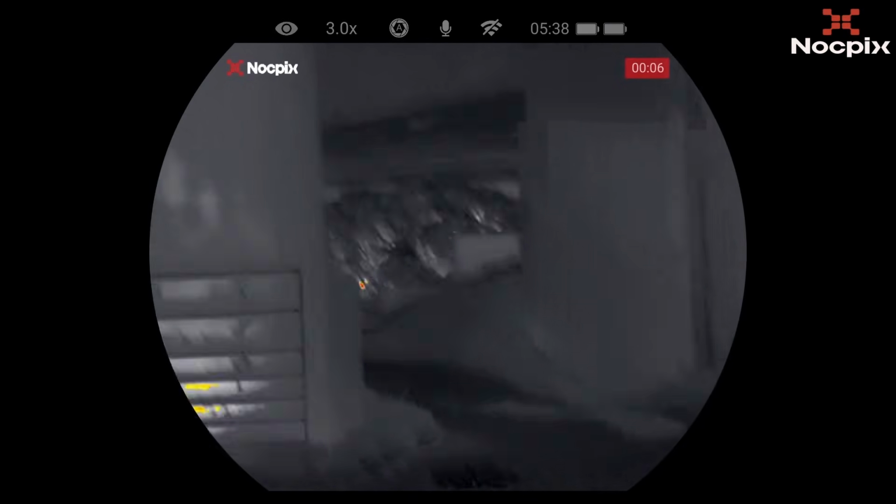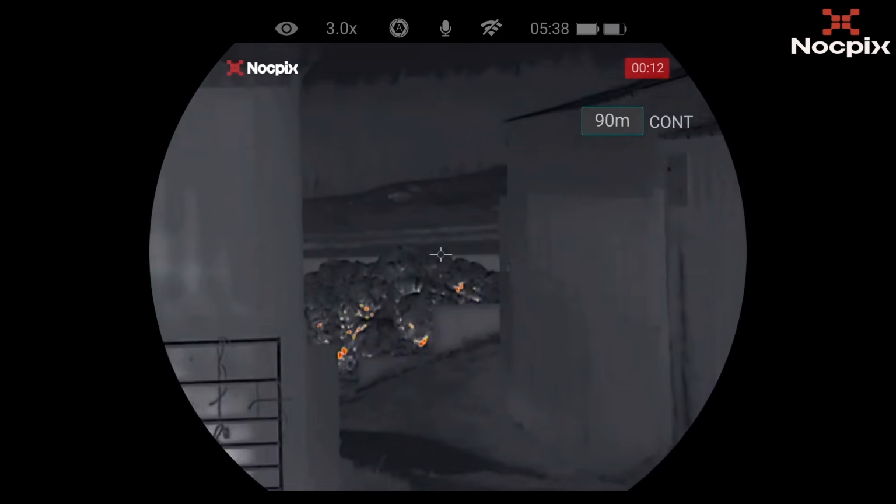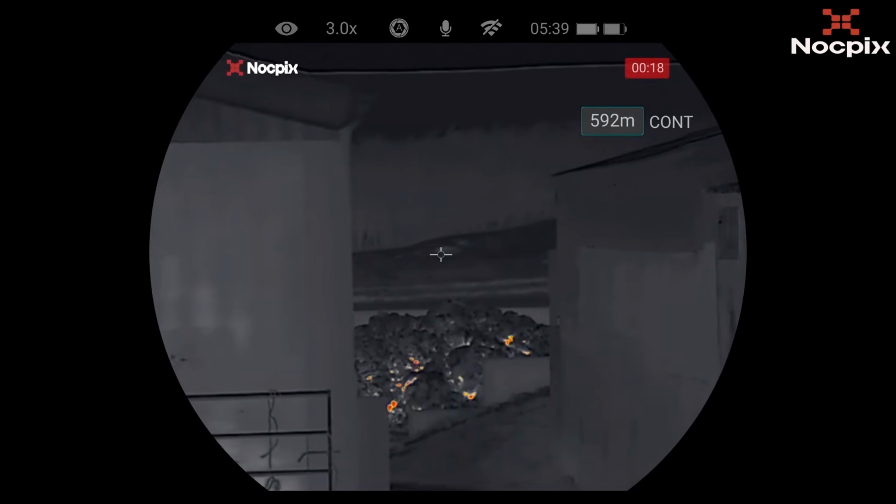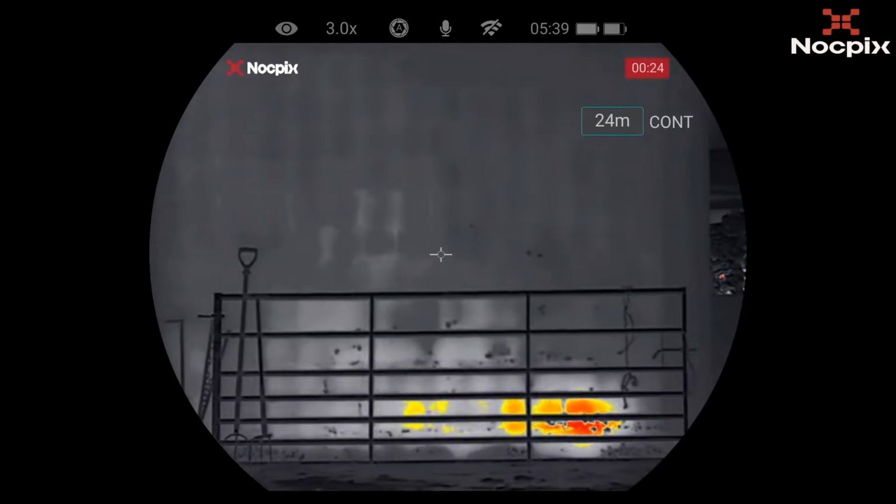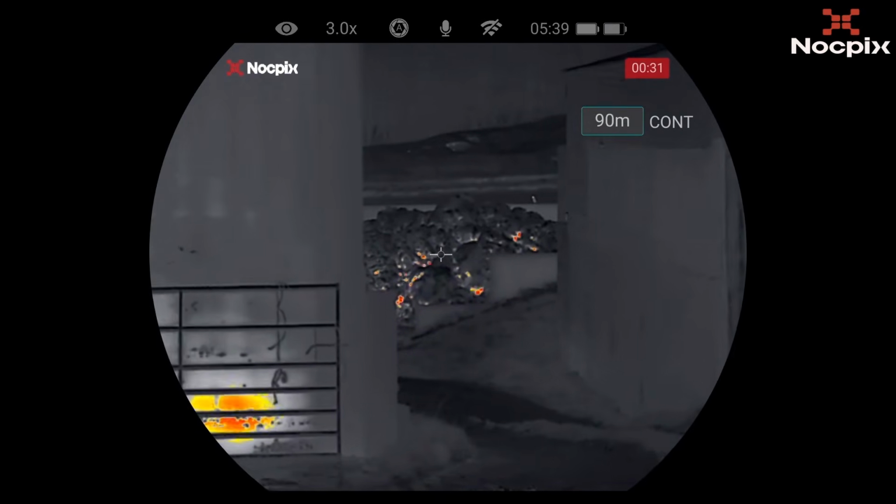Now, you can switch between single or continuous ranging. I do prefer continuous ranging. Now, here the dung heap, moving to the far distance in the background. And then moving to the nearest wall, and then back to the dung heap. As you can see, the range continually changing.